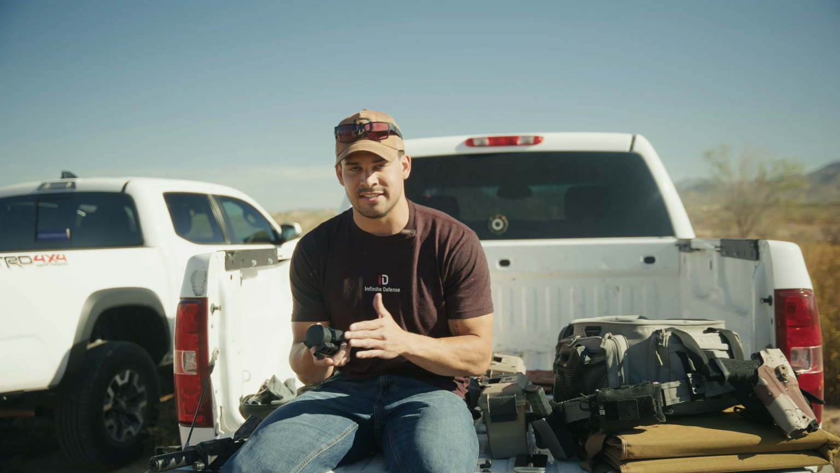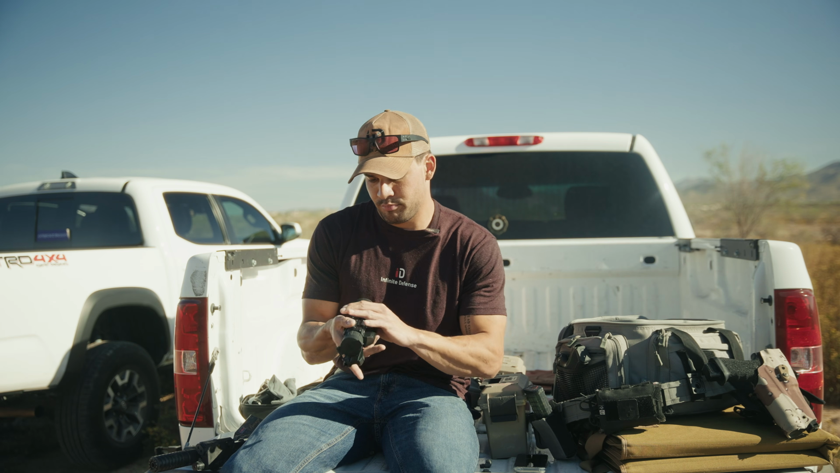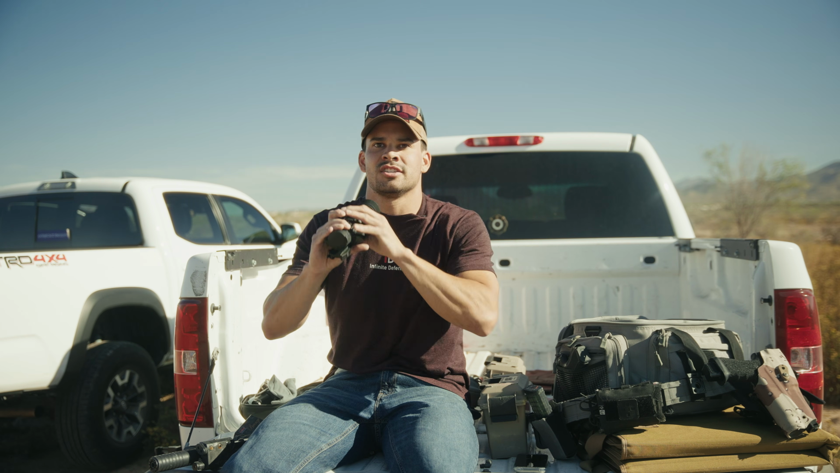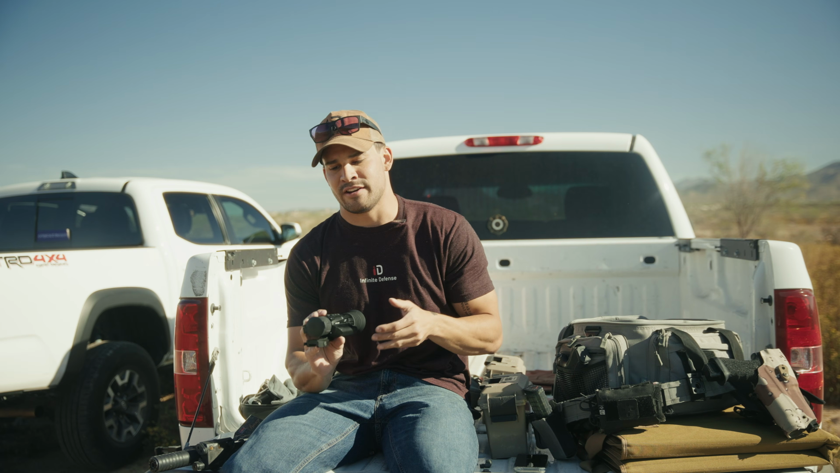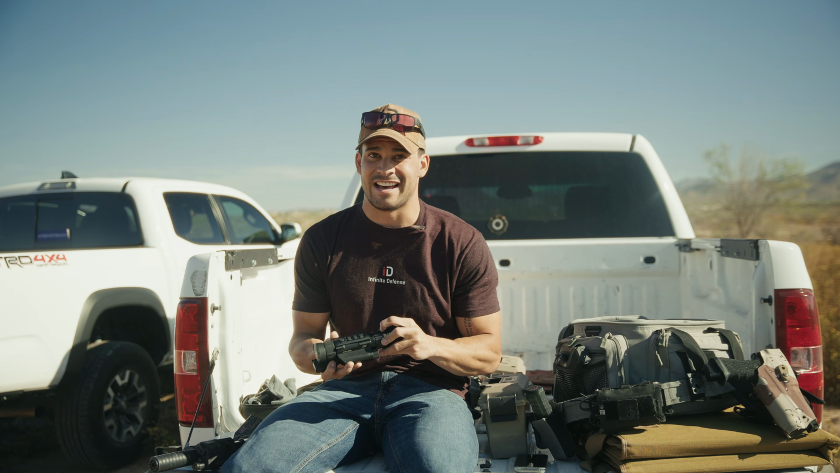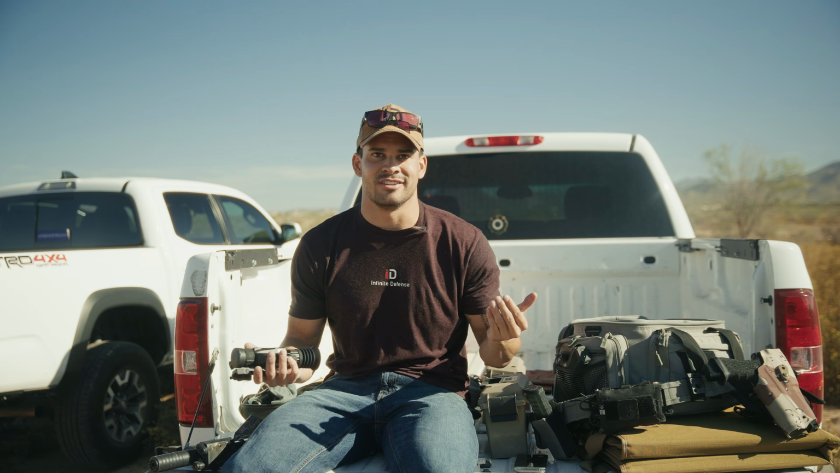It takes the 18650 batteries, which are really common. It's lasted pretty well for me, pretty long. We've been out here filming for about 2 hours now, and I'm only 1 notch down out of the 3 on the battery. I know that's gonna vary based on temperature. I have friends in colder places that have this exact same one. So in like colder environments, your battery's not gonna last very long. It's not an optic issue, it's just a battery issue.